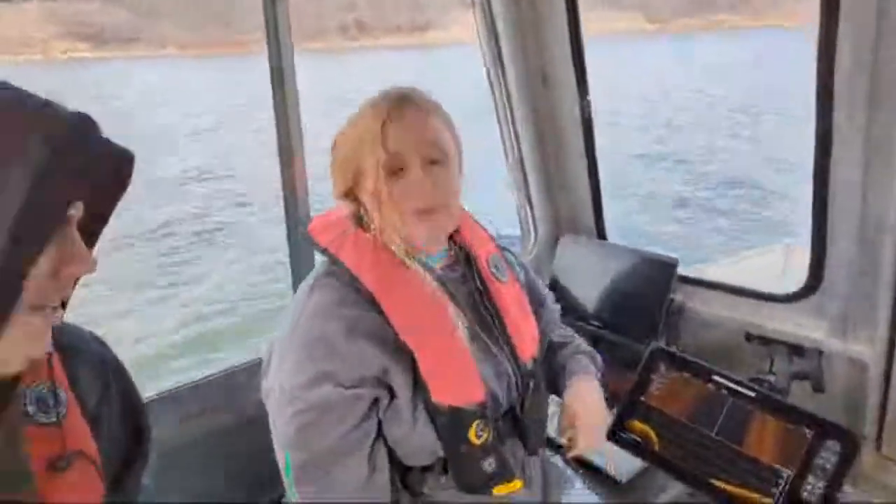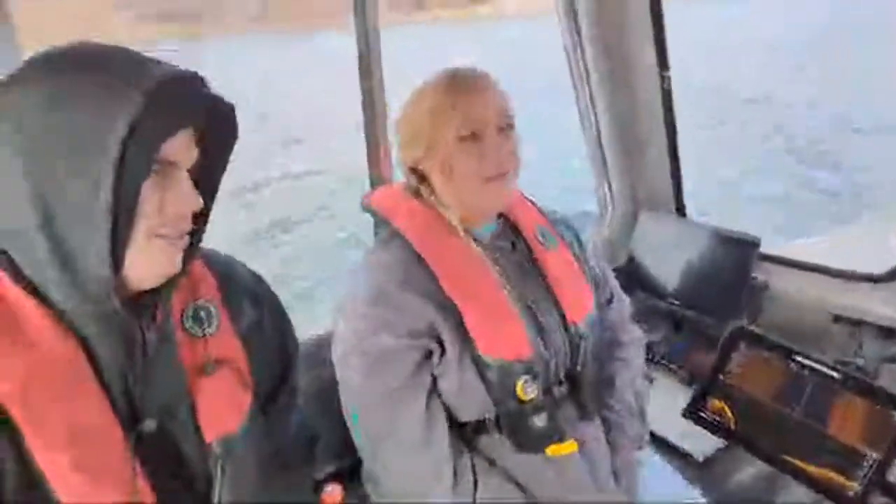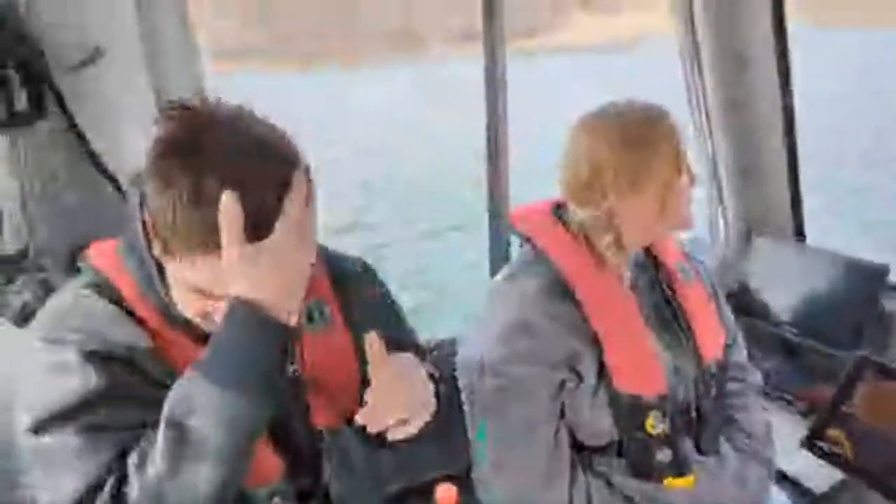How's it going, Lindsay? Well, better inside here than outside. It was snowing a little. Yeah, it was snowing just a little bit ago, so there were some flurries, so much better inside the cabin.